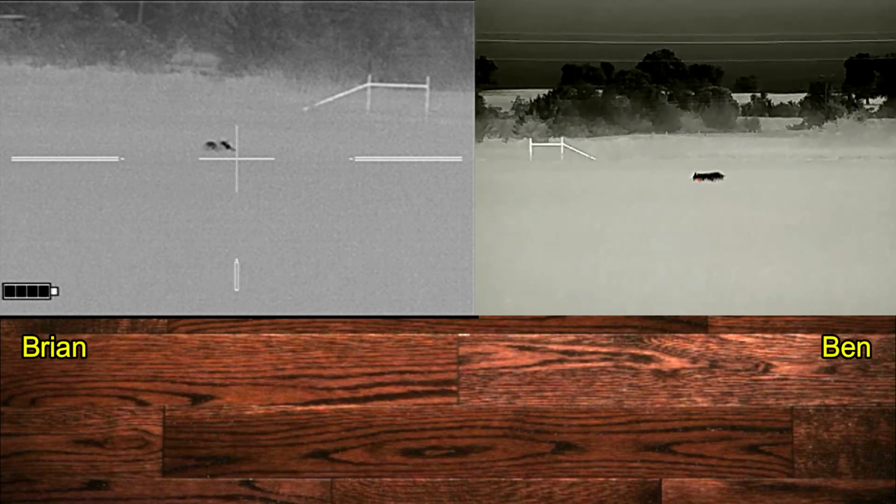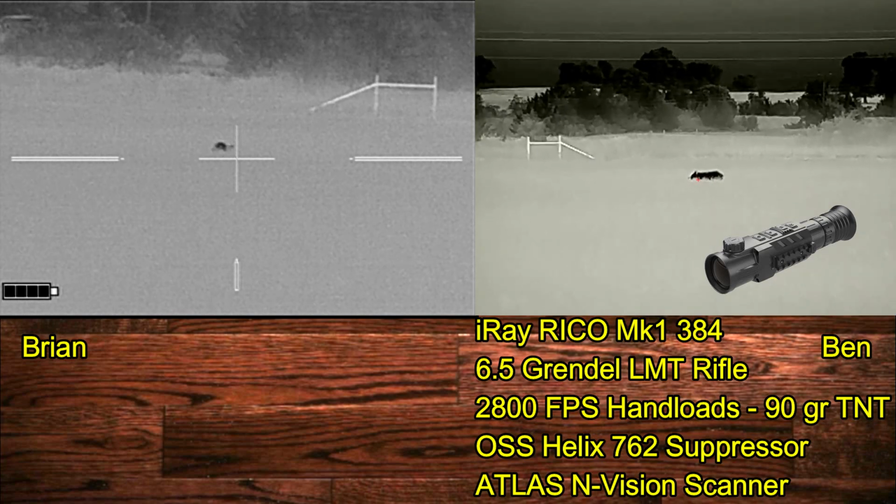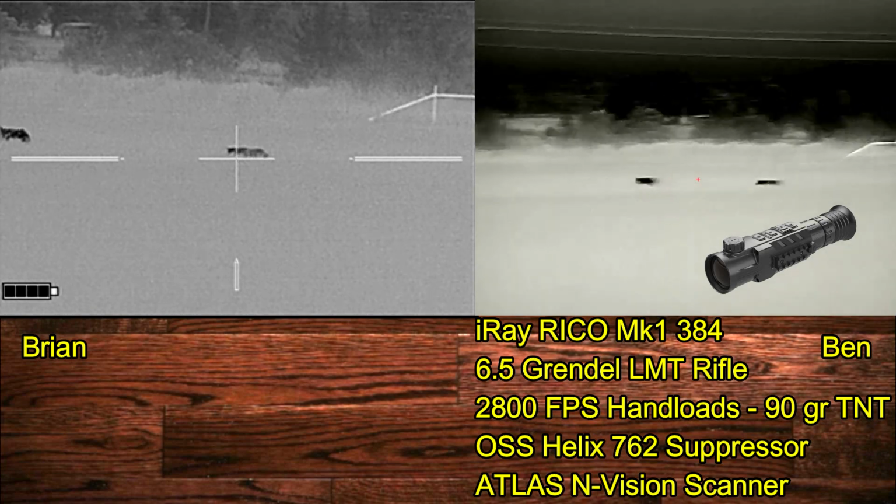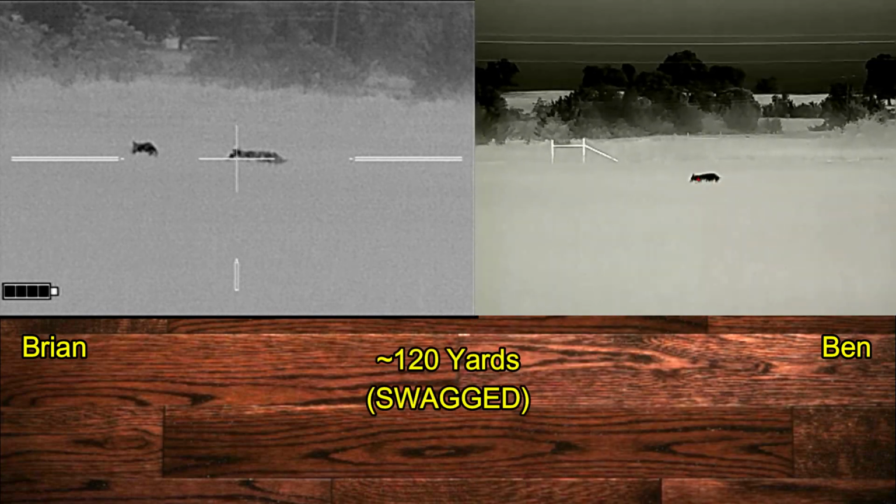And Ben's going to be shooting his 6.5 Grendel loaded with Spear TNT bullets. And he's going to be using an iRay Rico MK1 for his thermal weapon sight. 3, 2, 1.